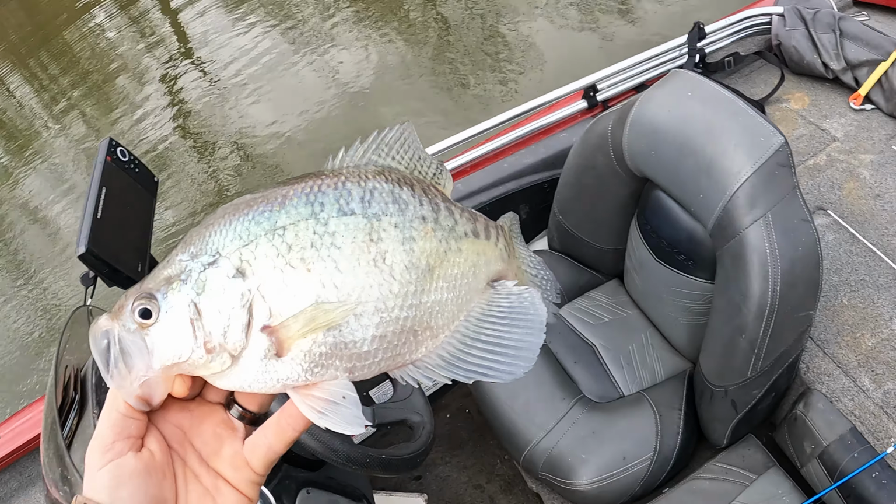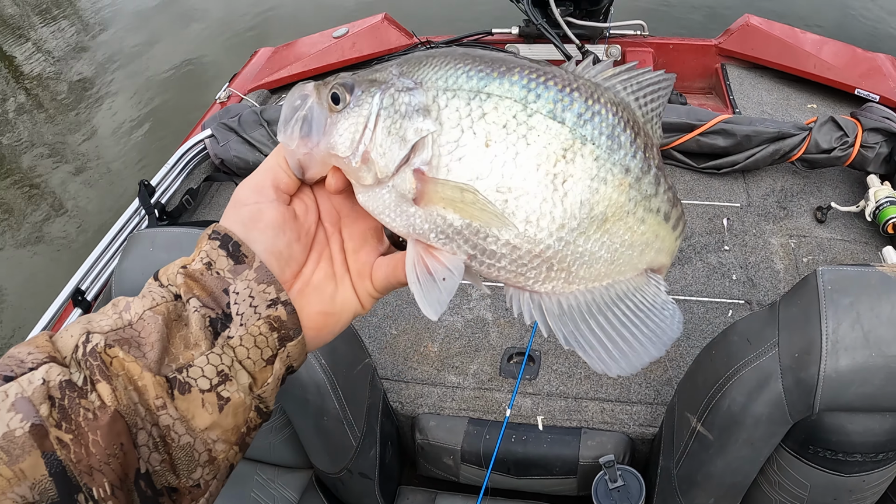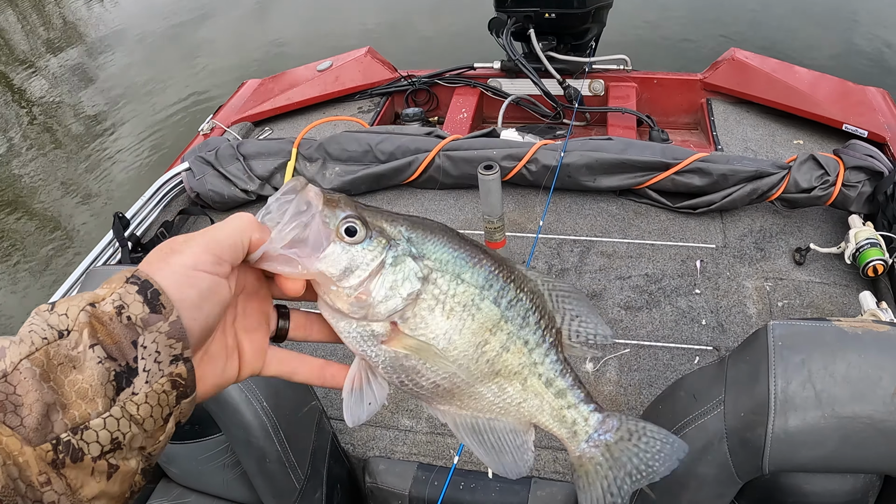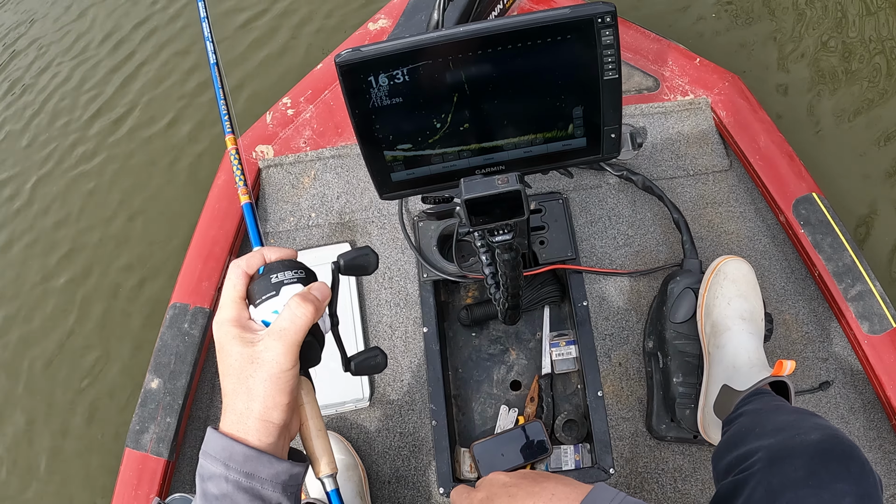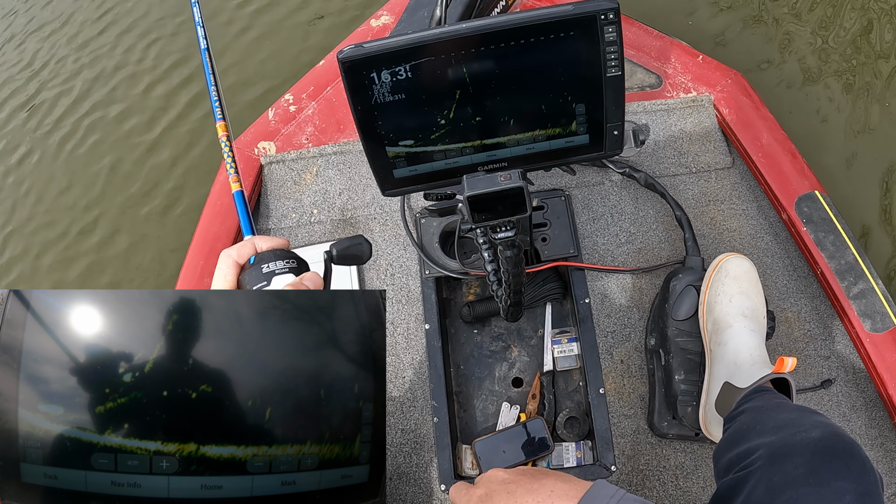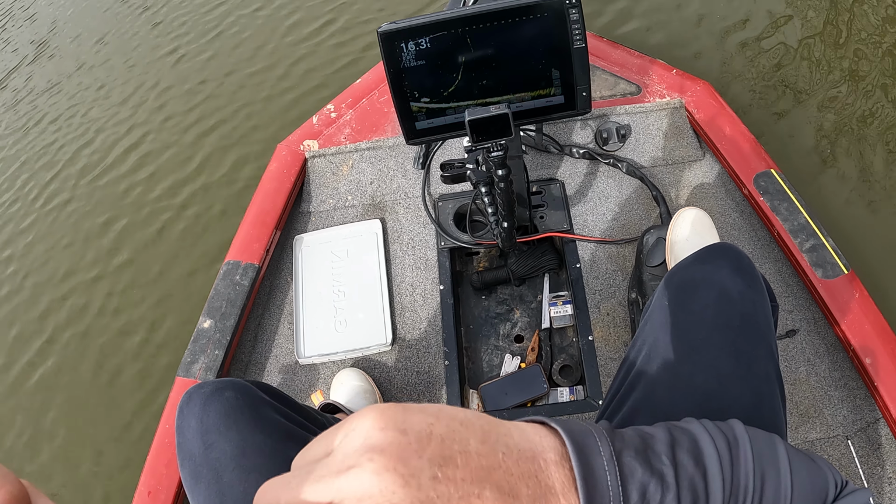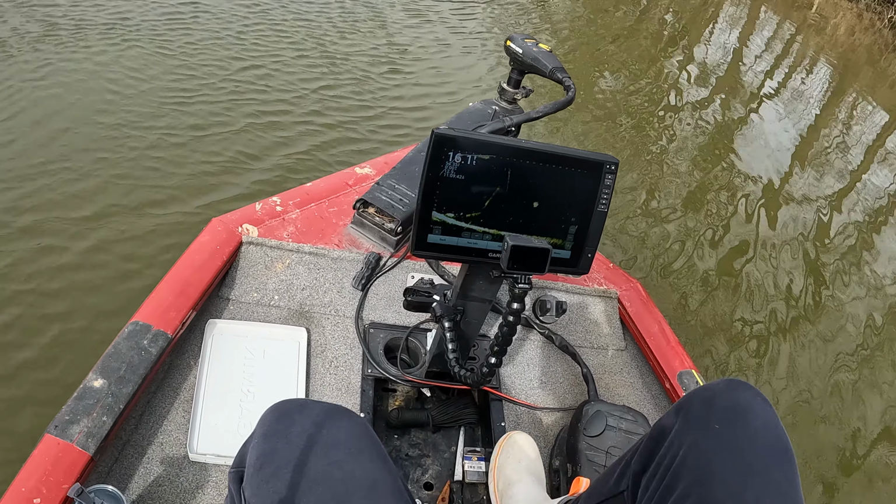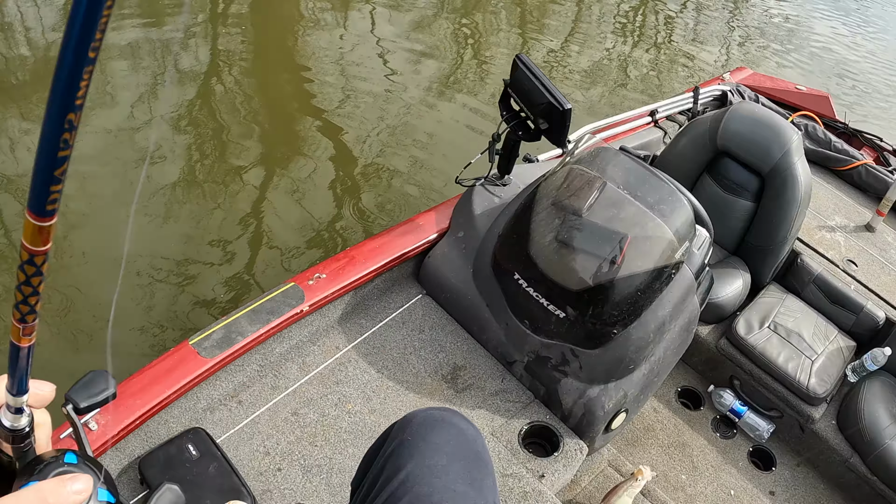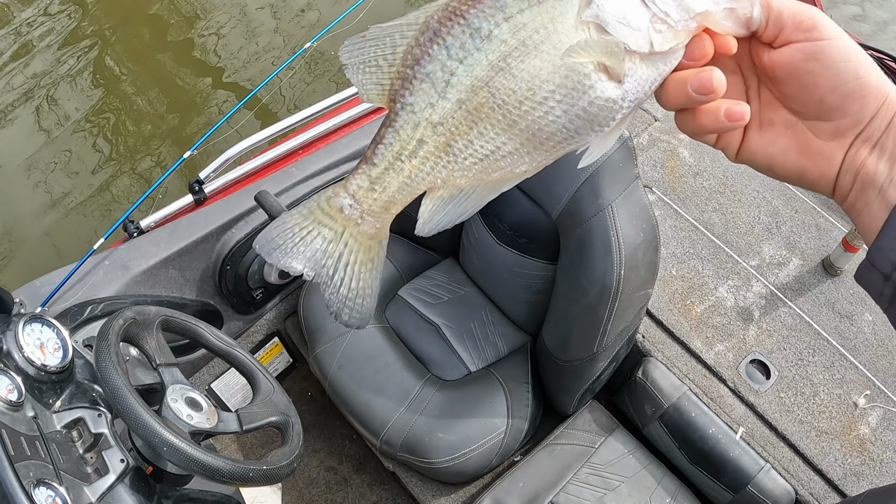I've been trying to reel it past them. I've been trying to dead stick them, but I guess you just got to find the right one that's wanting to bite. Go get it. Come on now. Oh yeah, good one. Nice crappie. Get in the boat, get in the boat. Oh yeah. Nice, that's a really good fish too. Another great fish.